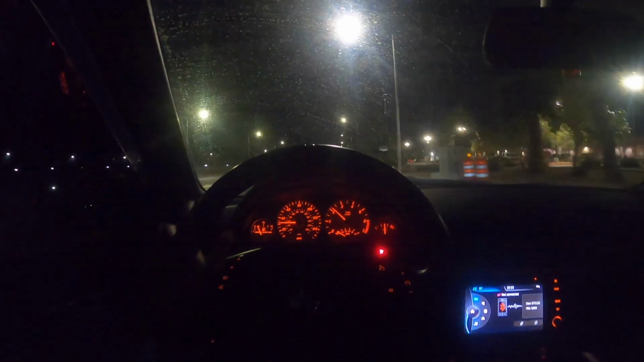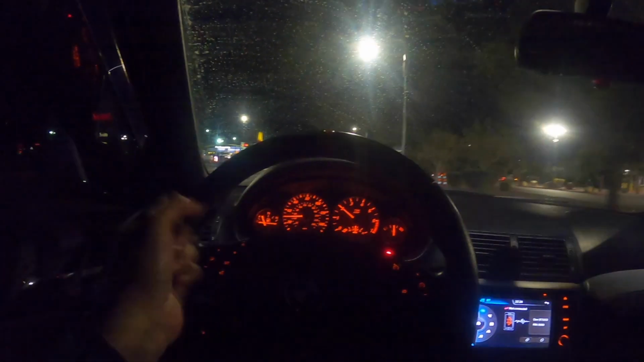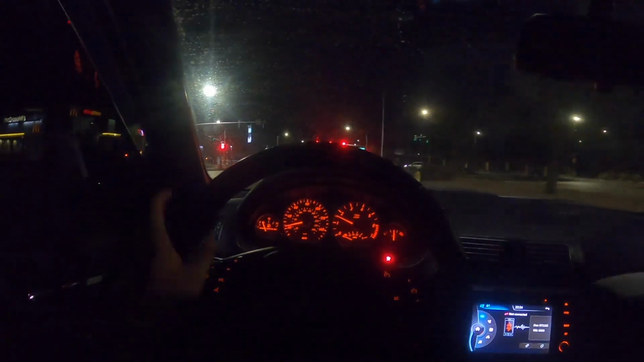Honestly, I'm really slacking on the mods lately, just because I've been having a lot of not problems, but a lot of stuff have been coming up. For example, I'm leaking coolant again. It's very minor. It's by the coolant reservoir again. I swear, I leak from there. That's the only place I ever leak coolant from. So yeah, man, I gotta replace that.